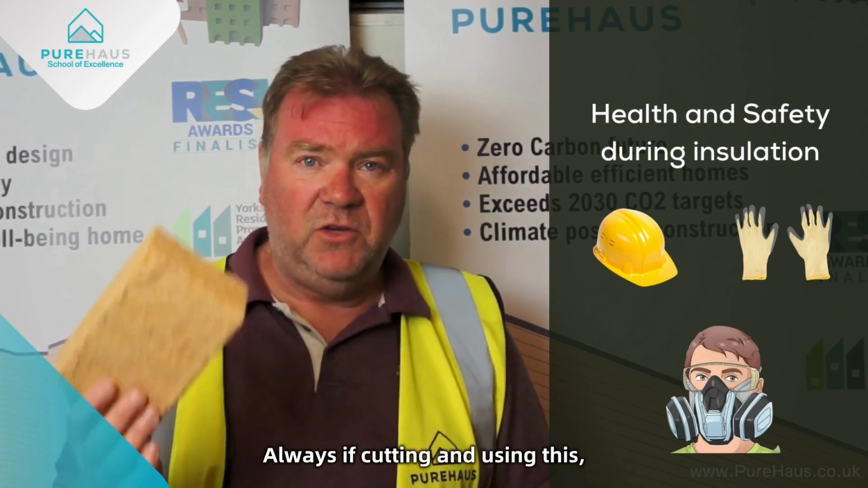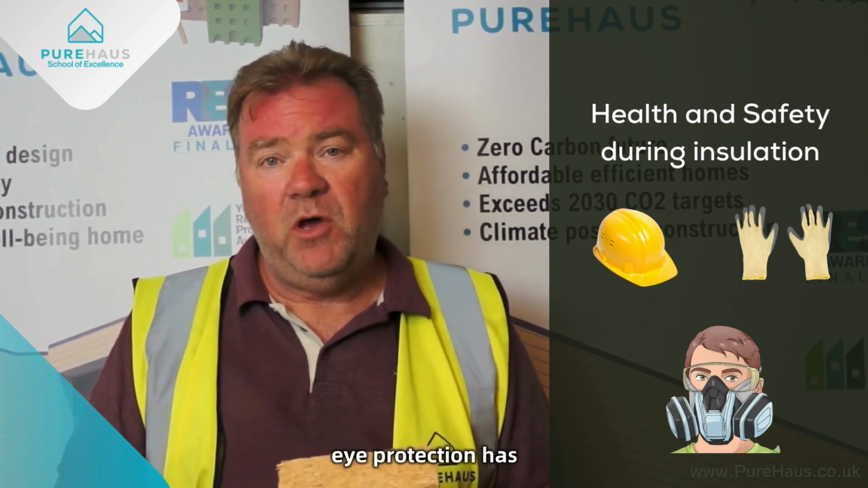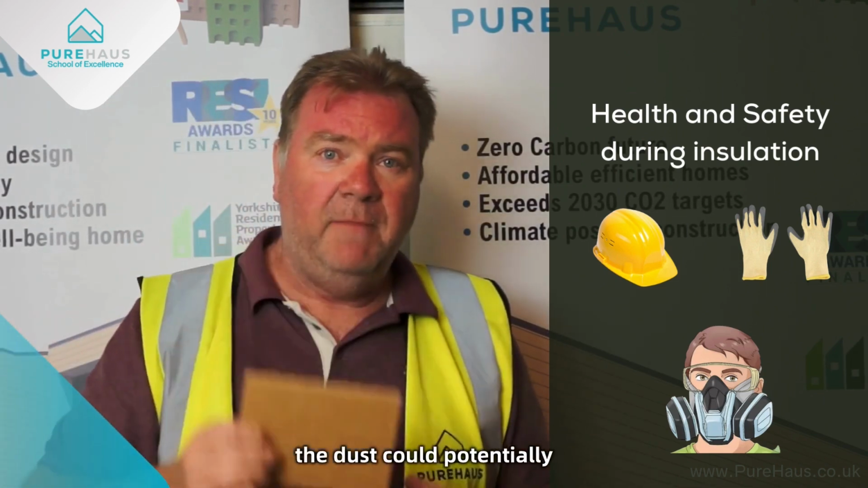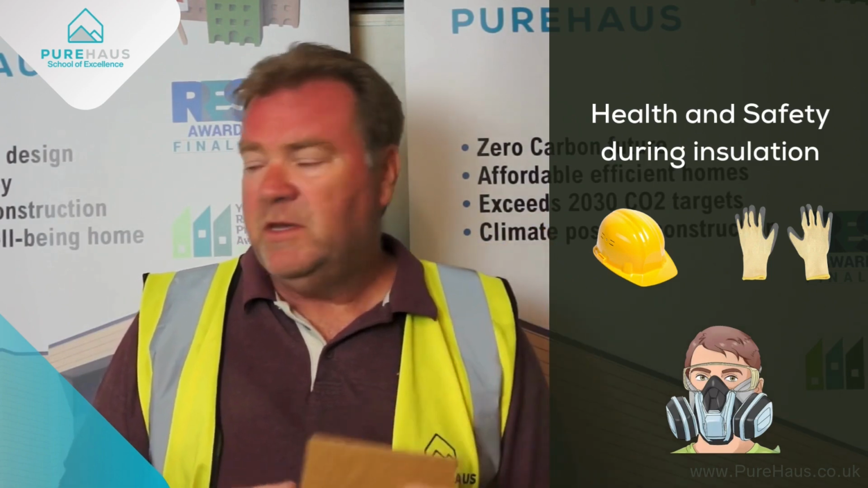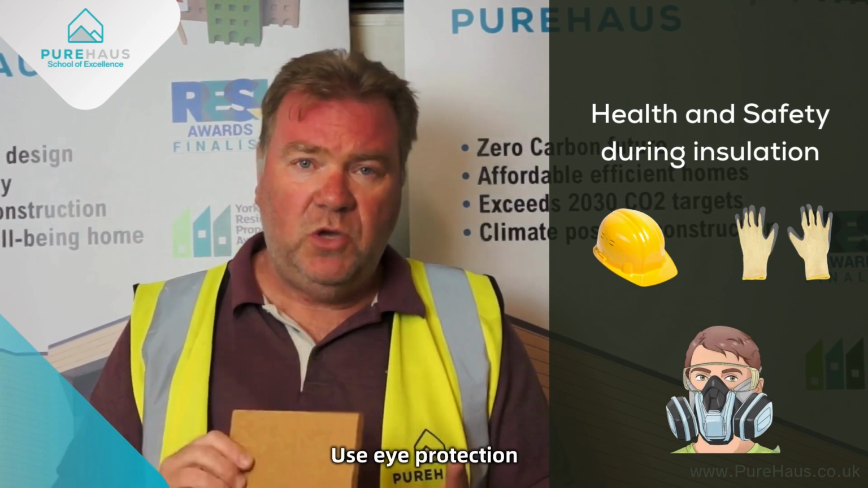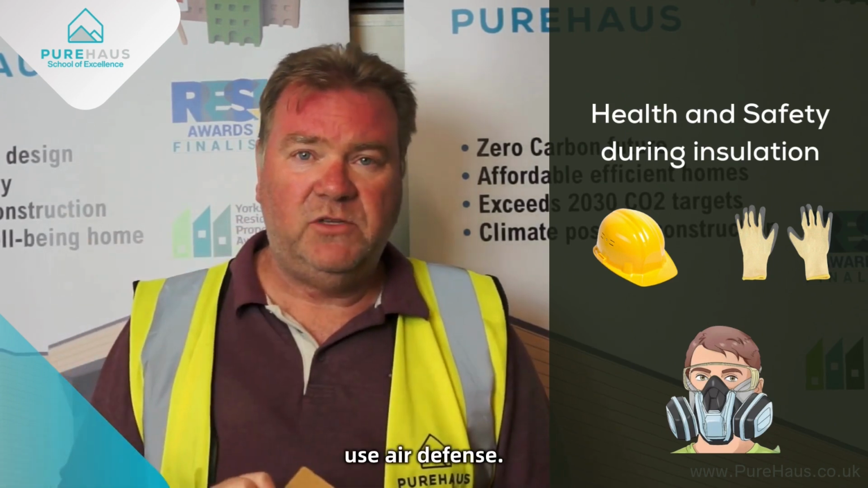Always, if cutting and using this, wear a mask. When cutting it, eye protection is always good, because the dust could potentially, not necessarily be harmful to your eyes, but it's not a pleasant thing and could be an irritant. So health and safety, always follow it. Wear a mask, use eye protection. And if you're cutting mechanically, use ear defense.